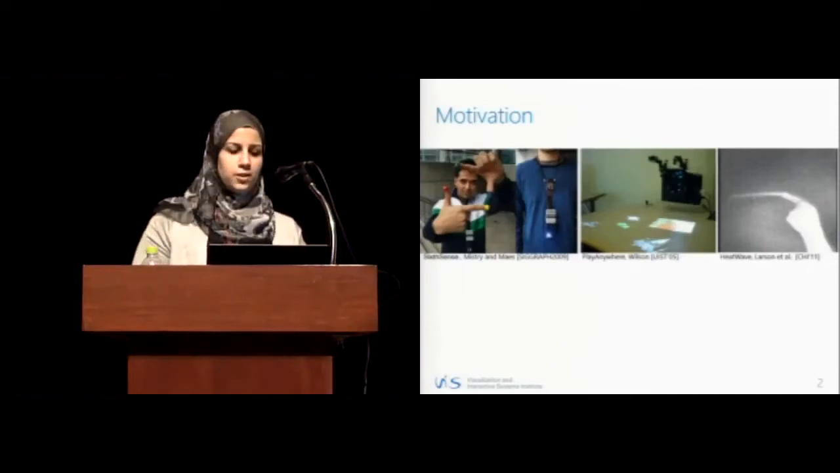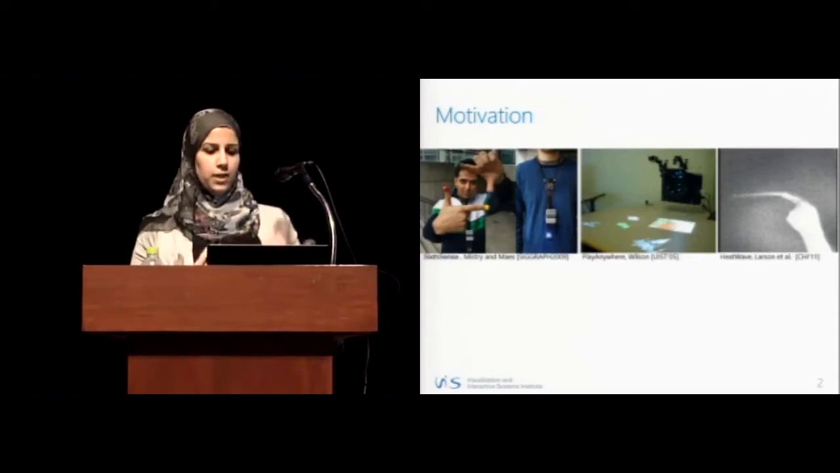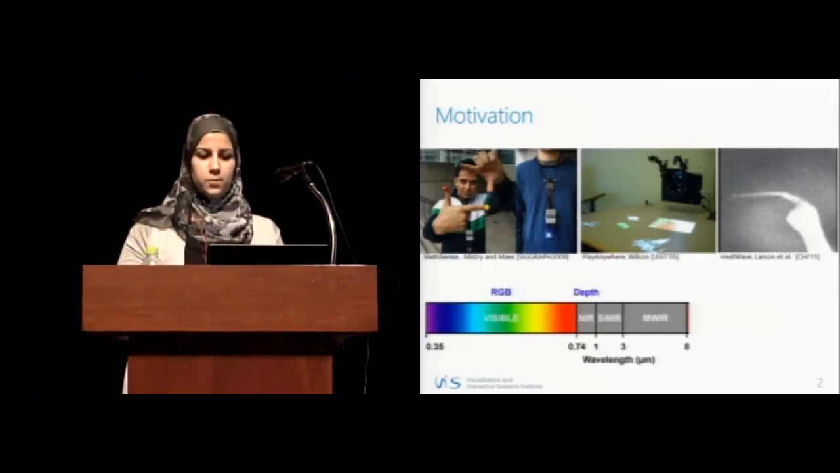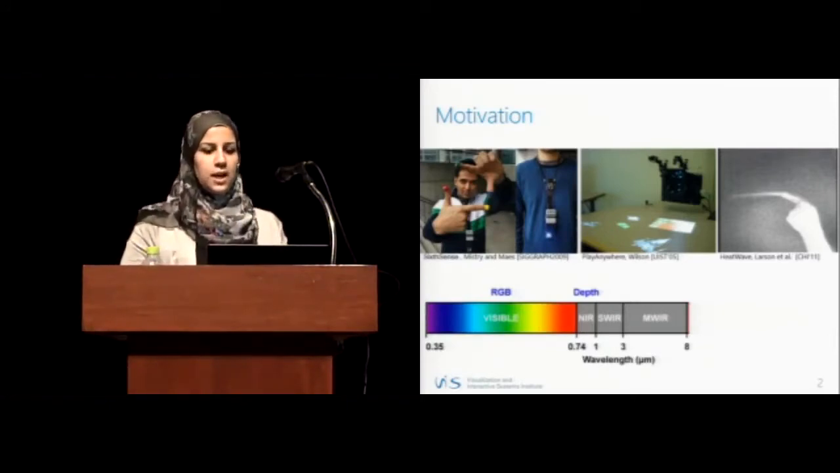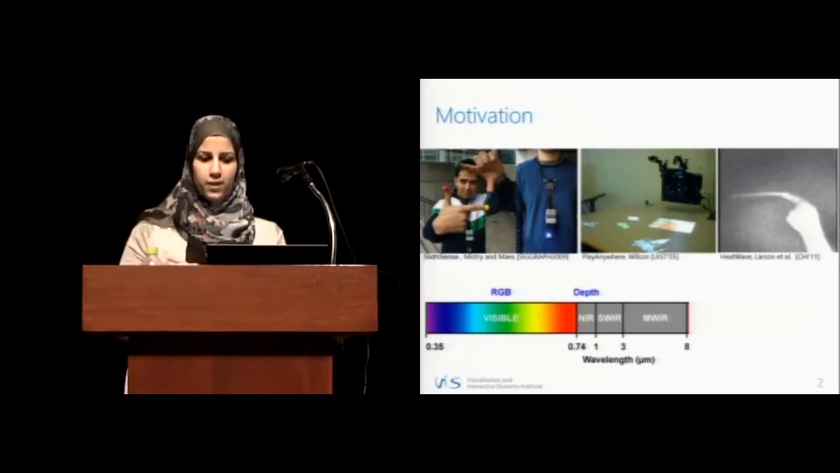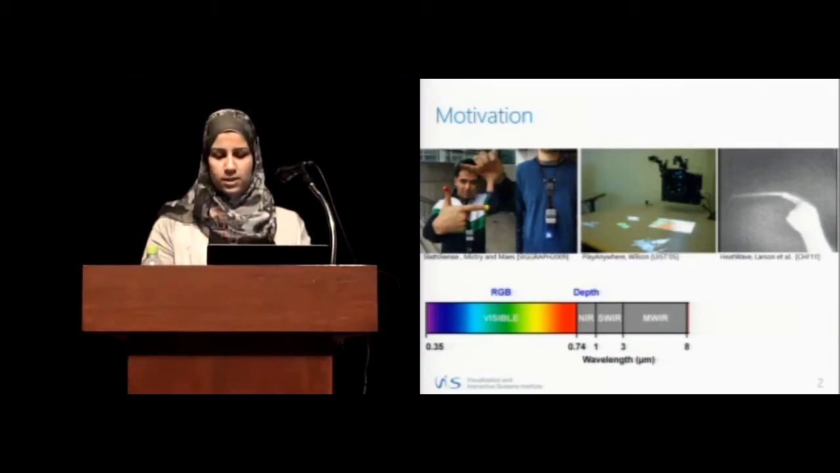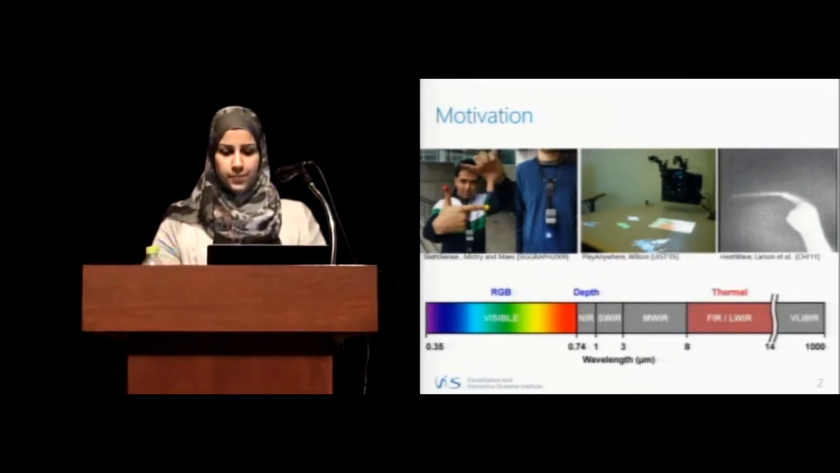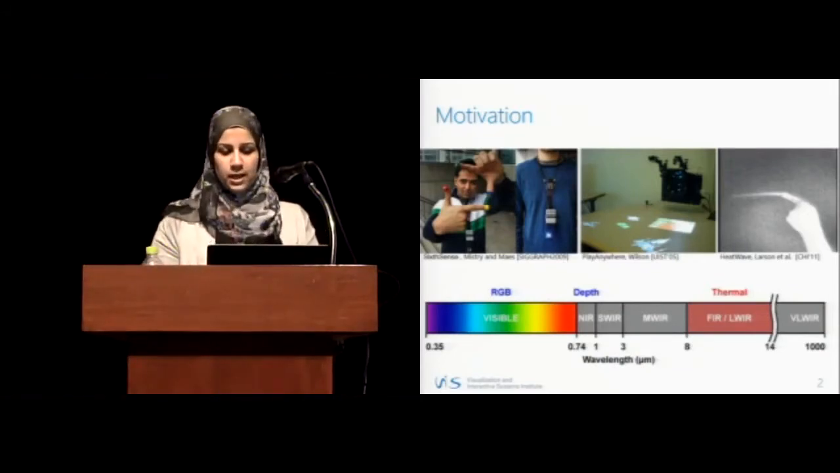So, gestural interaction and sensing is one of the main focuses of our research. And it has been targeted through different technologies, like in the Sixth Sense, they use RGB images to sense color-based interaction. And researchers went further in the spectrum to explore the infrared, and they used infrared projection to sense interaction. And recently, they even went further to reach the far infrared, which is also known as thermal imaging, to sense interaction based on the heat trace left behind.